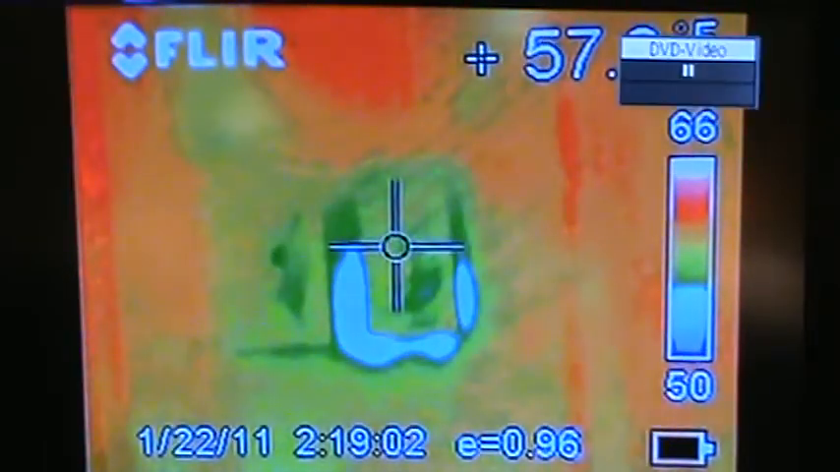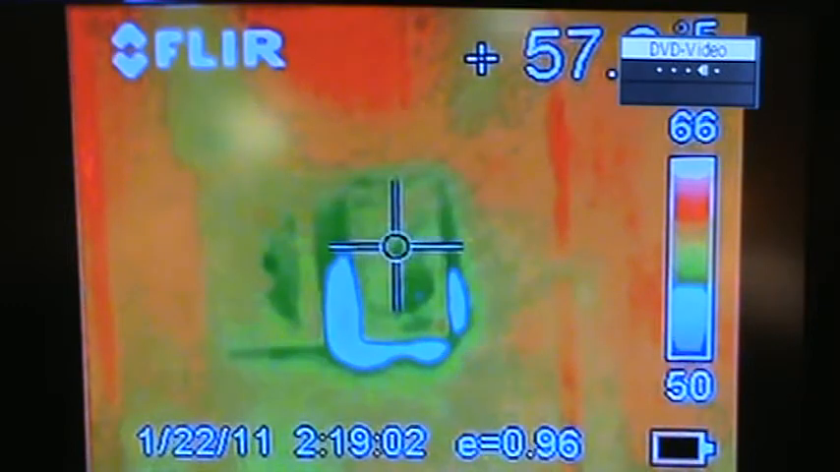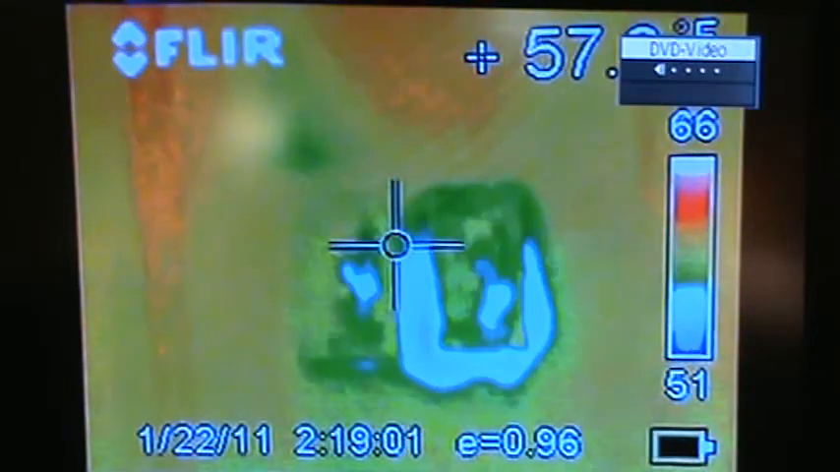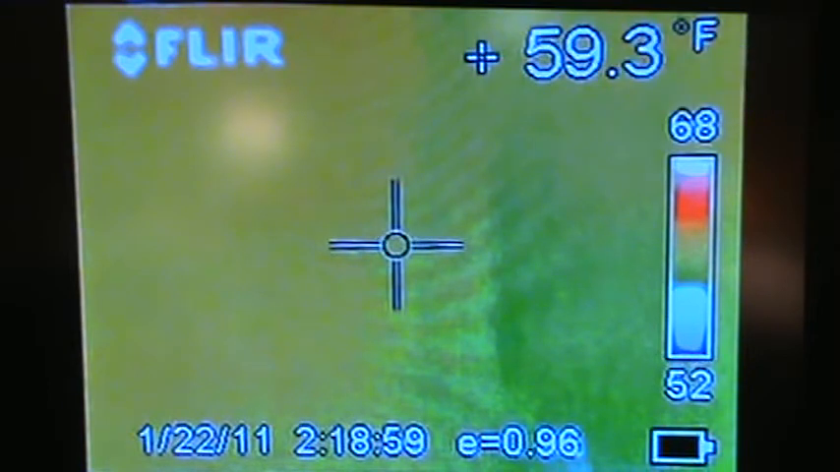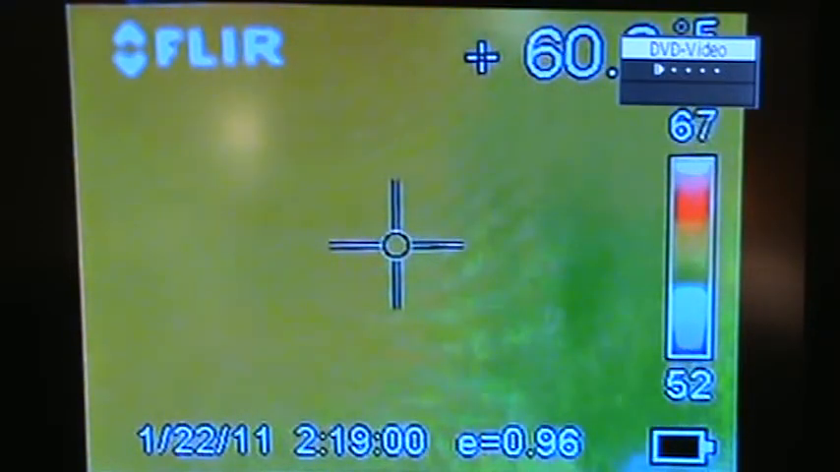Okay, as we come around, did you see that? We're going to pause that for you. Watch, we're going to back this up. Those two items right there, the one that the bullseye is on is a light switch, and there's a light switch adjacent to the left of it. When we back this up, watching that light switch again, you're going to see a thermal hit on that of something that was rather warm, and it moves across that light switch rather quickly.